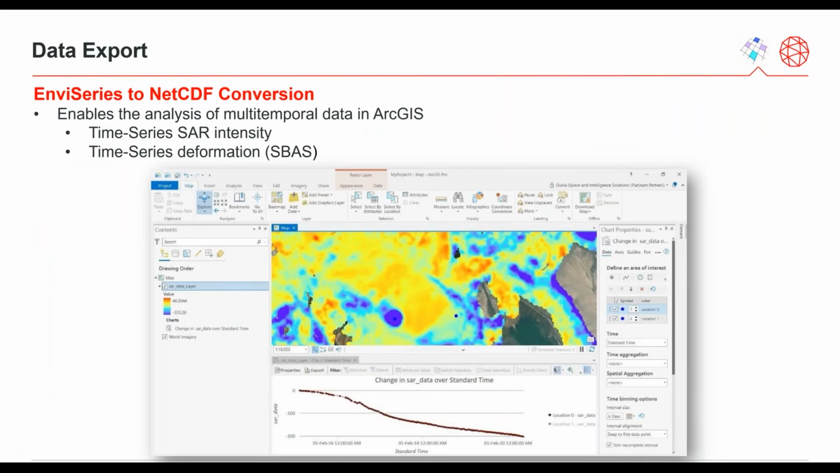The new EnviSeries to NetCDF conversion tool allows the conversion of ENVI meta files, EnviSeries files, and list files in the NetCDF format, the Network Common Data Format. The NetCDF format is able to store multidimensional data, and with this tool, it's possible to convert SARscape output results, such as from time series, SAR intensity, or time series deformation, as bulk processing. The NetCDF conversion enables the import of such multitemporal data in other tools, such as ArcGIS, to allow further analysis of temporal displacements or amplitude evolutions.